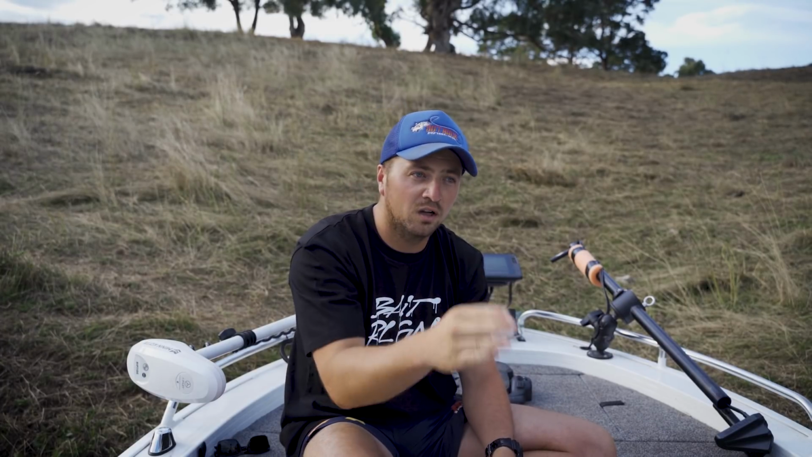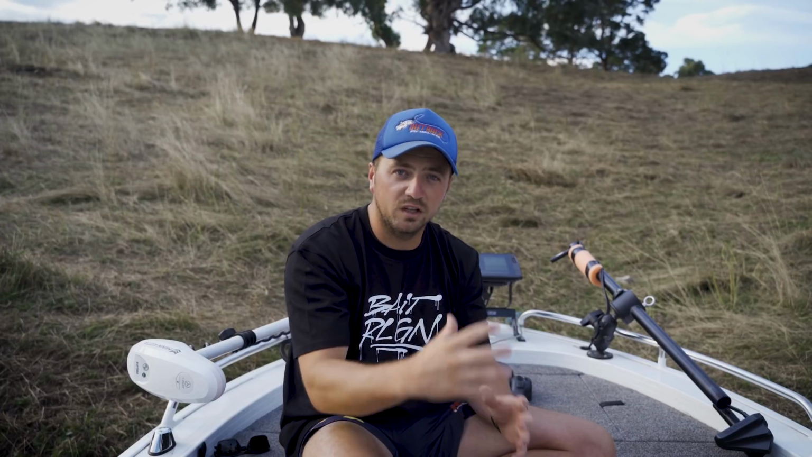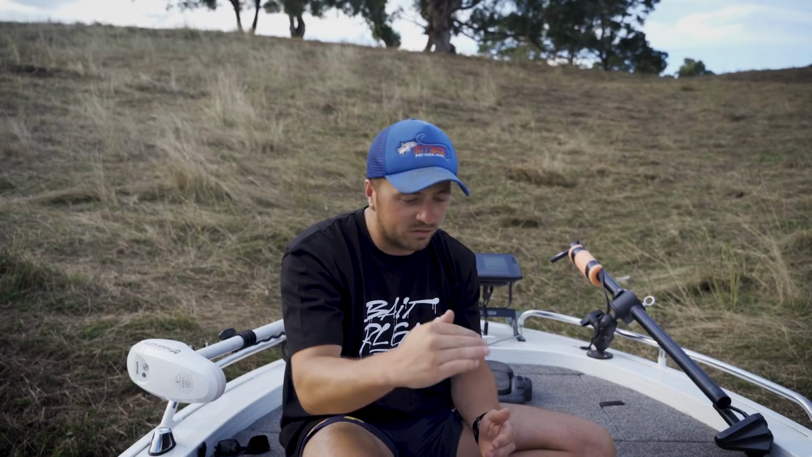You can cast your lure, bang on the tree, let it fall. You can see your lure going down the side of the tree and reel it back at the depth you want. You can see what depth your lure's been retrieved at and everything. So even though you might not be able to see a fish on that tree, because they do blend in quite well, you still can fish that submerged timber so effectively.